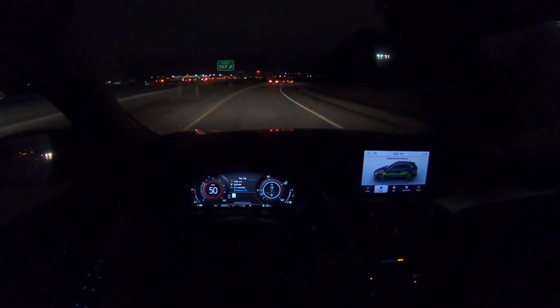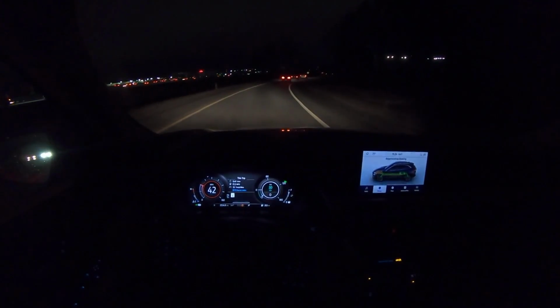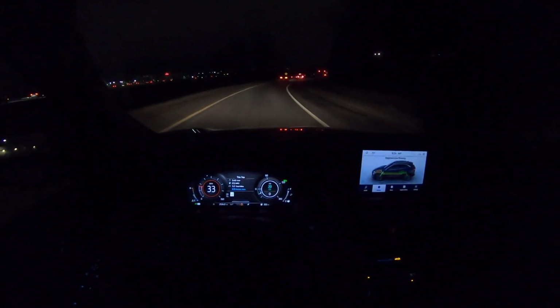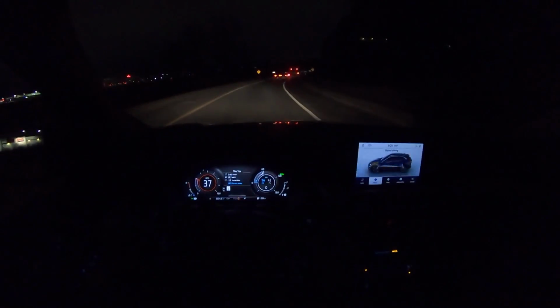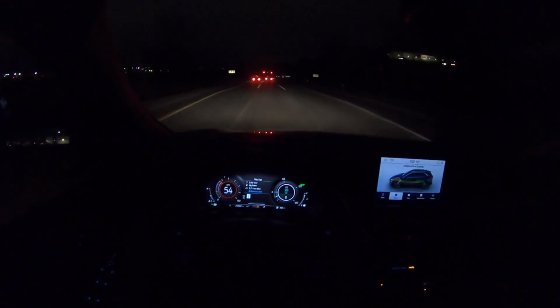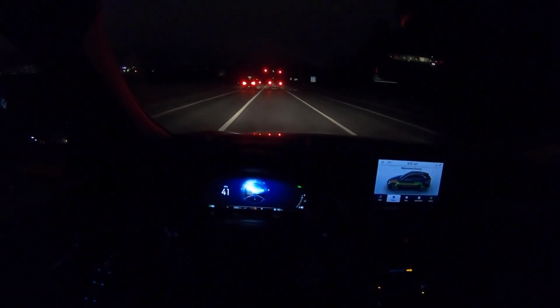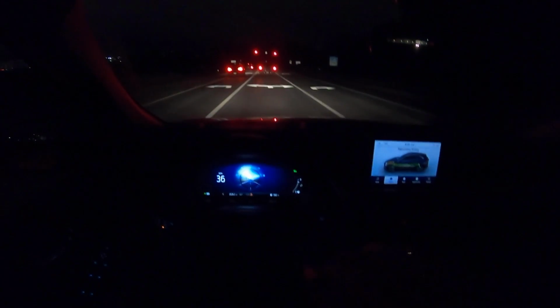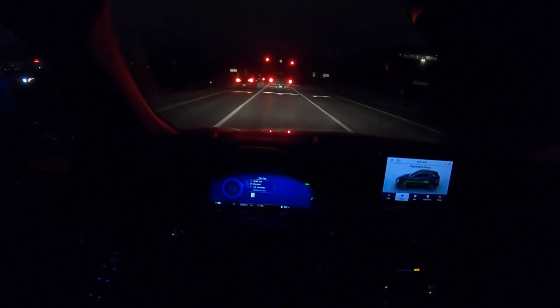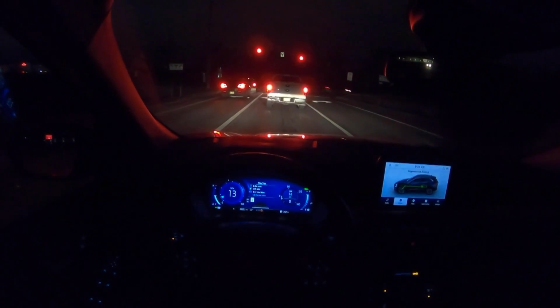Hope you guys can see that screen pretty well. So letting off throttle, I'm getting 19, 18, 17 kilowatts on the brakes. It's giving me about 34 kilowatts of regenerative braking back into the battery, which is pretty cool. It's a little tedious to switch between these driver modes, but I don't think it's something you're going to be doing a lot. Honestly, the normal drive mode does a really good job.